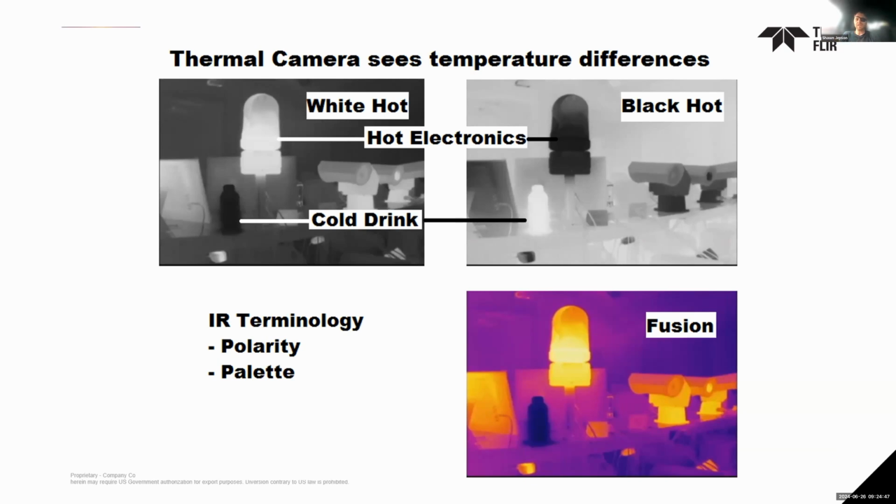And then the palette is the color palette. So the top two use the grayscale. The one on the bottom there, you see fusion. That's where it's assigning different colors. And pretty much any thermal camera you get today will allow you to toggle polarity, filter through a bunch of palettes, that kind of thing. So this is what the thermal camera is doing.